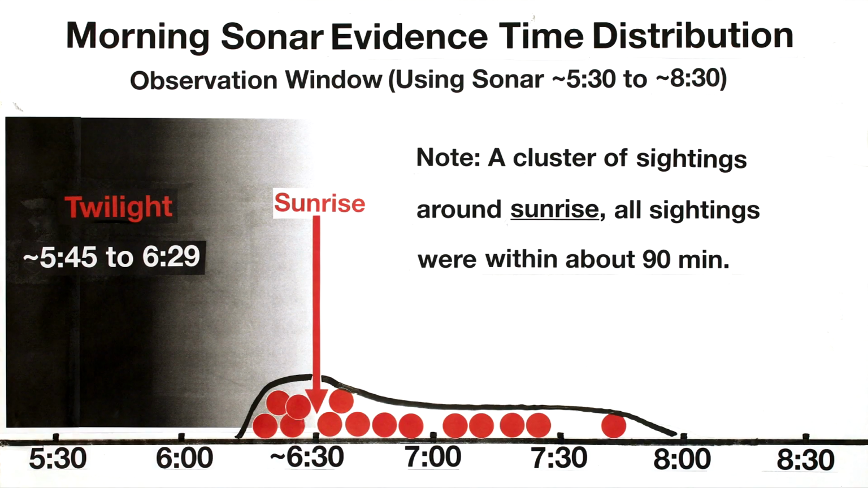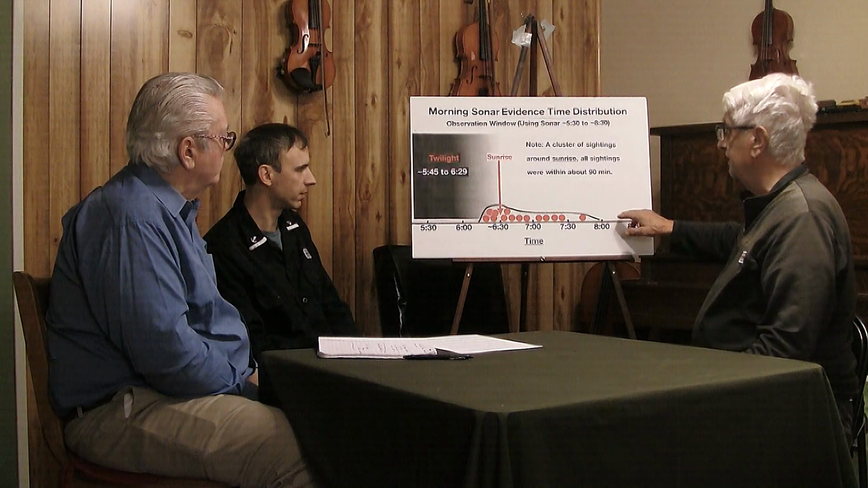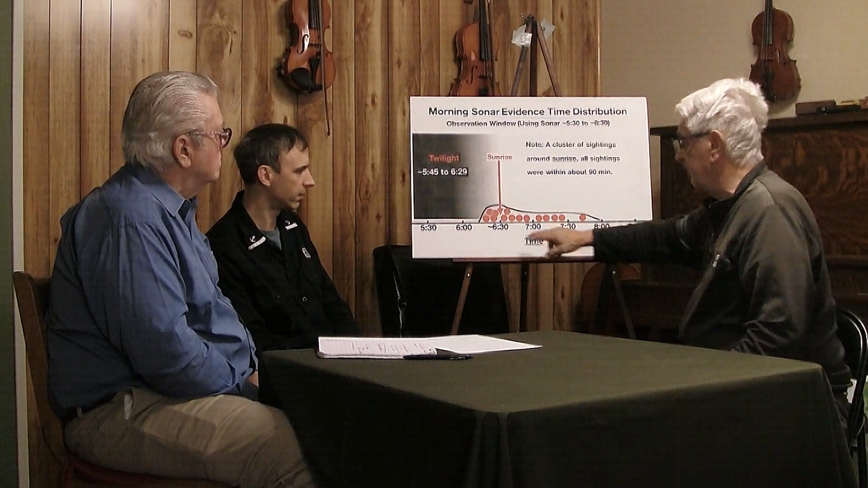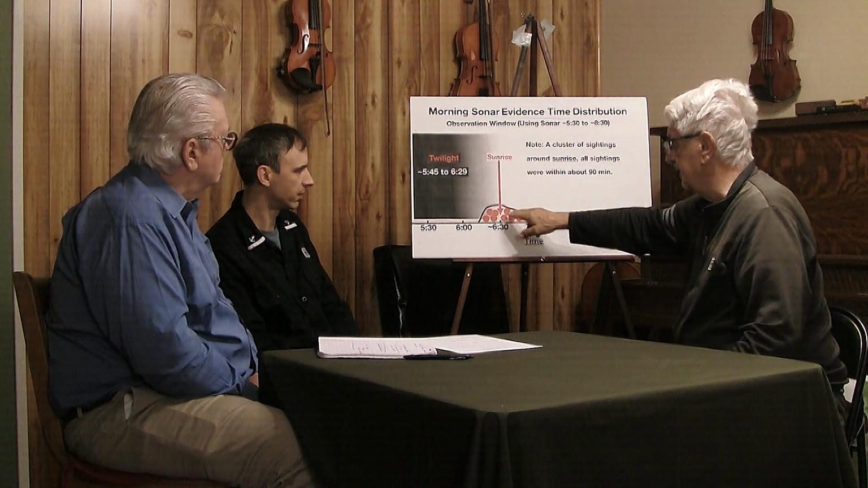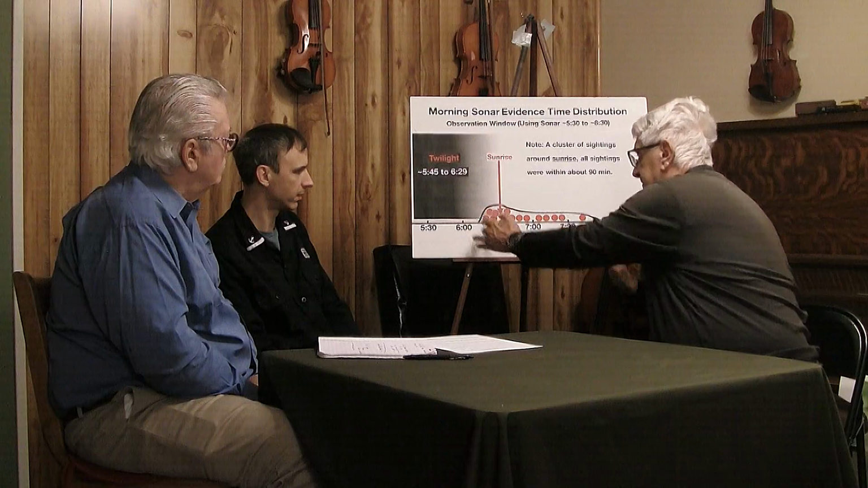And each one of these red dots is a hit. So you can see that the observation window total is from 5:30 to 8:30 roughly, but all of our hits are right around sunrise and a little after. So within 90 minutes, you have a shot at it.